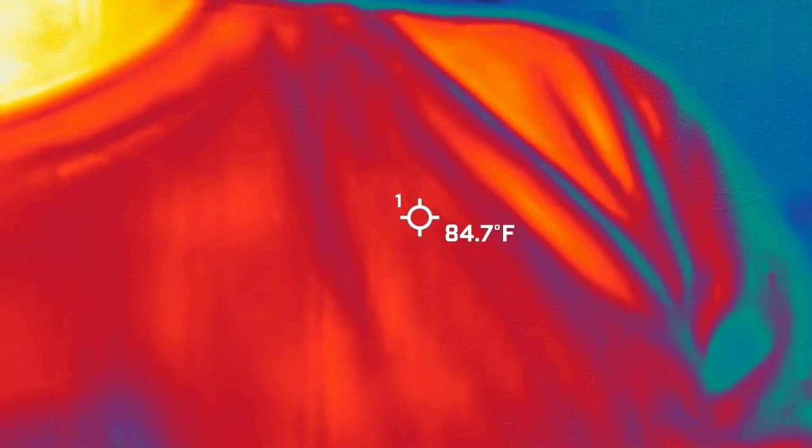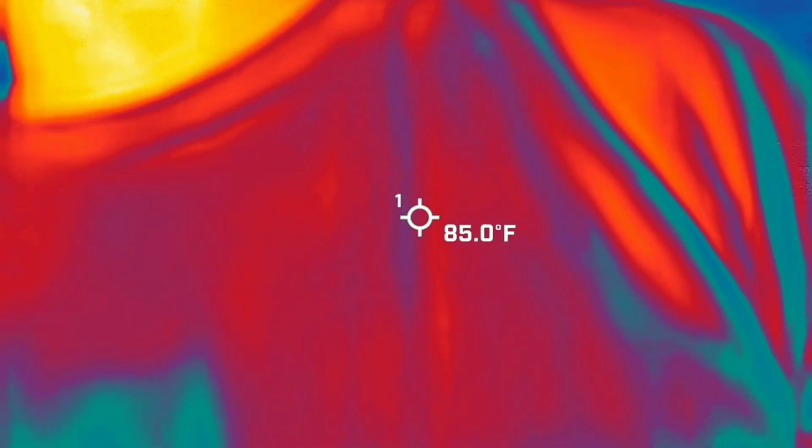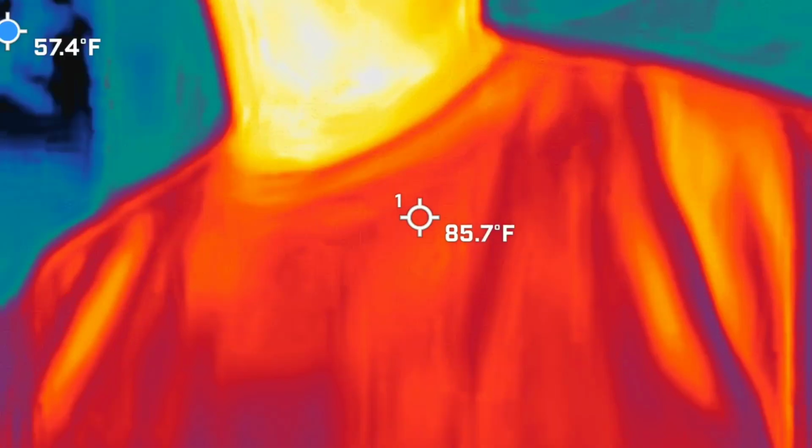This is a FLIR. This is what firemen would use to actually help save people. So it's not a phone app you can download. And the cool thing is you guys can all see me in there, right? Red, orange, and yellow guy.